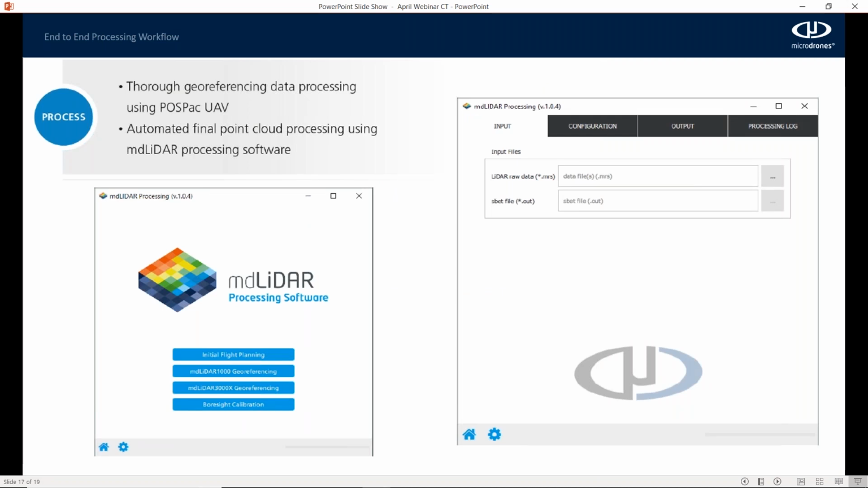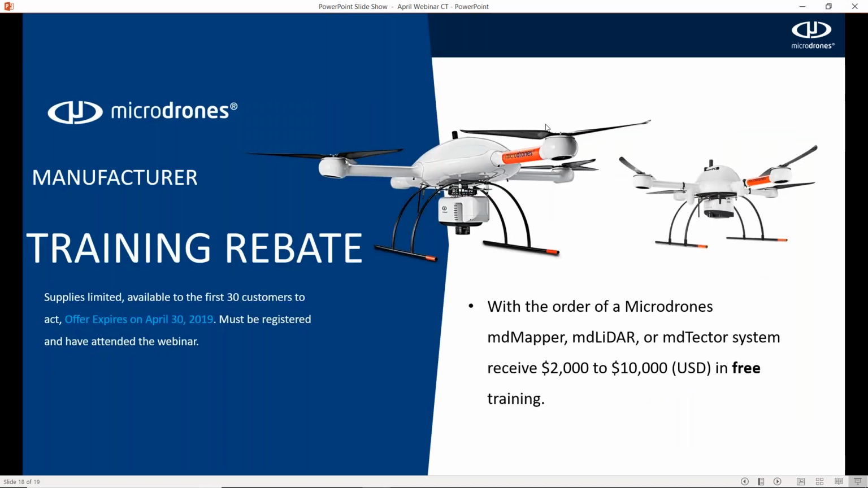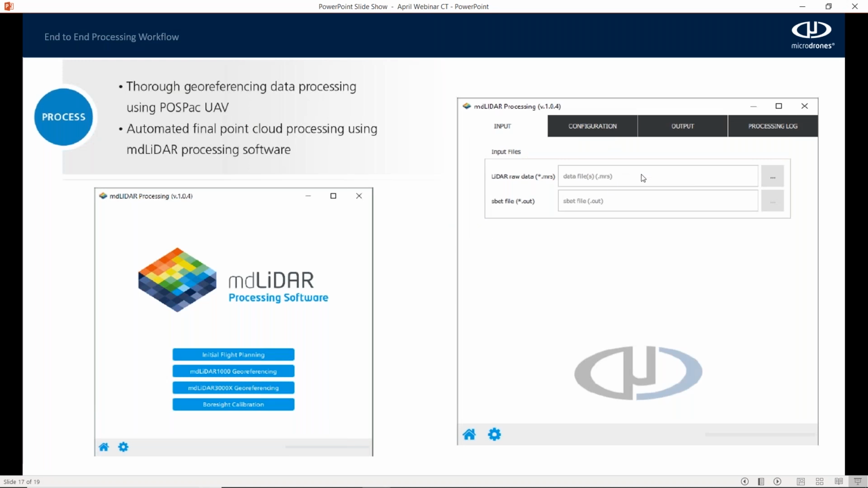And then finally, here's a quick snapshot of our MD Lidar software. This is a software that's meant to marry the trajectory file from POSPAC with the raw scan data. It's 4 tabs to go through. You have your configuration tab, which is where you input your lever arm distances and your bore side calibration angles. Your output would be your coordinate system, be it your U.S. state plane, NAT-A3, UTM, or a bunch of European and Asian coordinate systems as well. And then finally, your processing log is where you click process and you watch it build your point cloud.